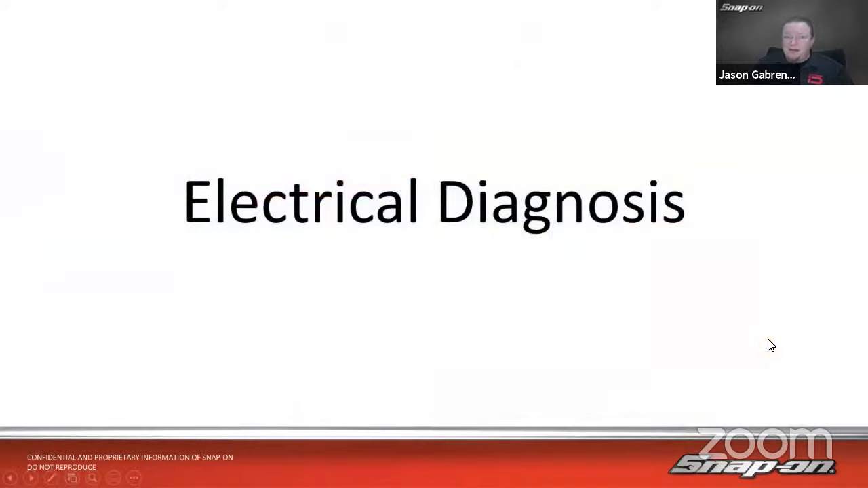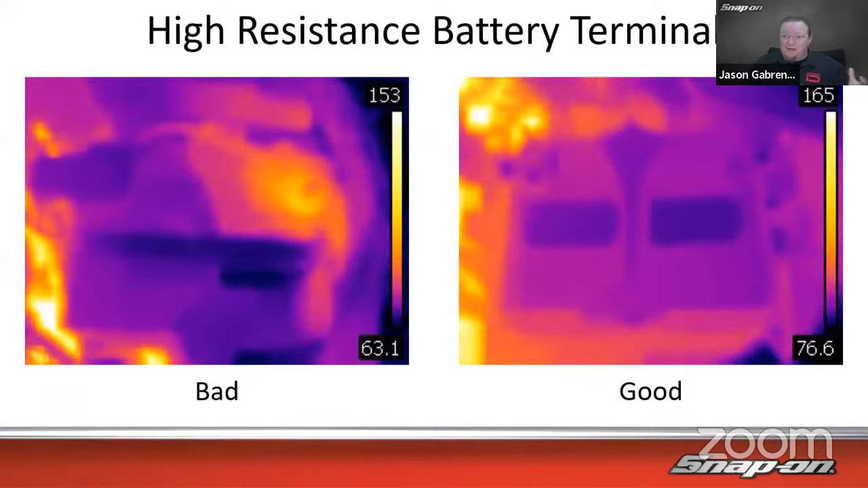It's probably the more common use that we talk about for thermal imaging, or diagnostic thermal imaging, is going to be electrical diagnosis. I want to diagnose, is there a problem in my electrical system? You can see a lot of things because resistance creates heat. So this is a battery terminal. We got a battery terminal that maybe is corroded, it's high resistance in there, and it's causing problems. So we can see it's warmer.